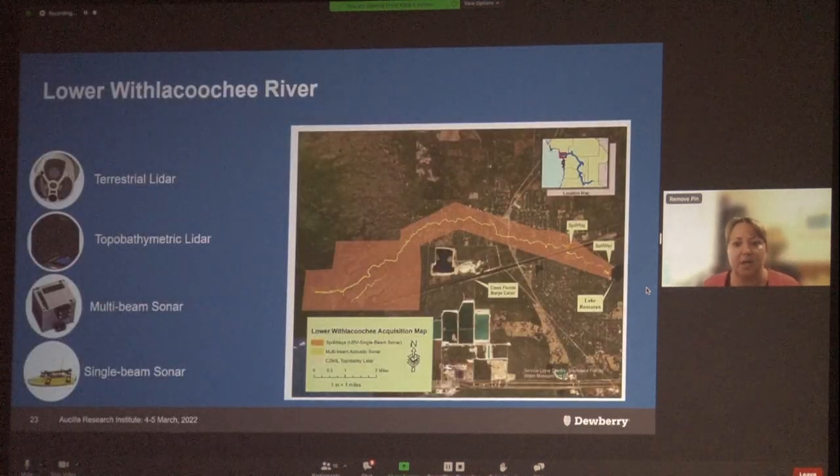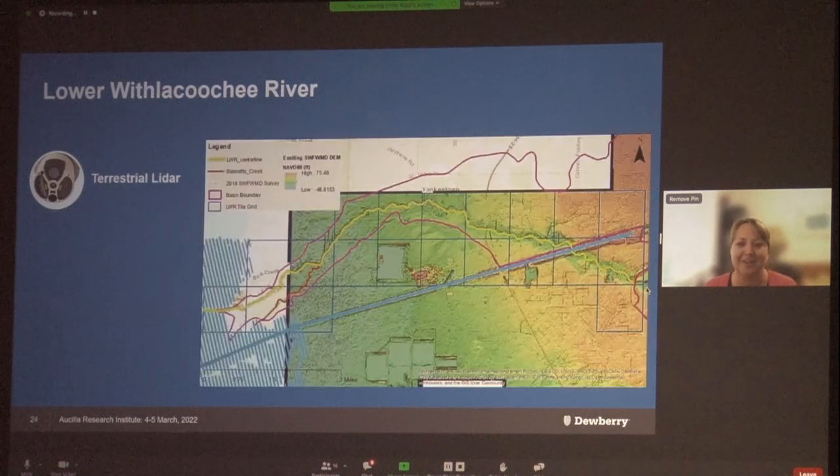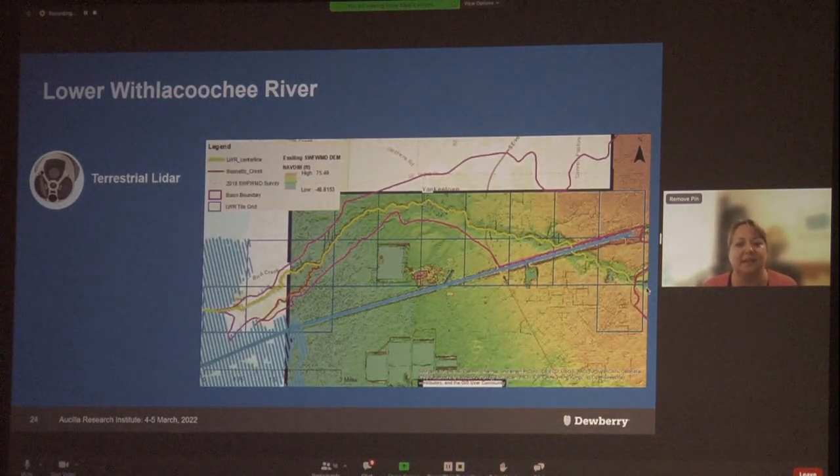So first, I want to start with the lower Withlacoochee River, where we used multiple data sources to create a seamless merged DEM. This portion of the river extends from Lake Rousseau down to the mouth of the river at the Gulf of Mexico. Here we can see the existing Topobathy DEM overlaid with the center line of the river in yellow, as well as a substantial creek, Bennett's Creek, shown in red, and then the remnants of the Cross Florida Barge Canal.